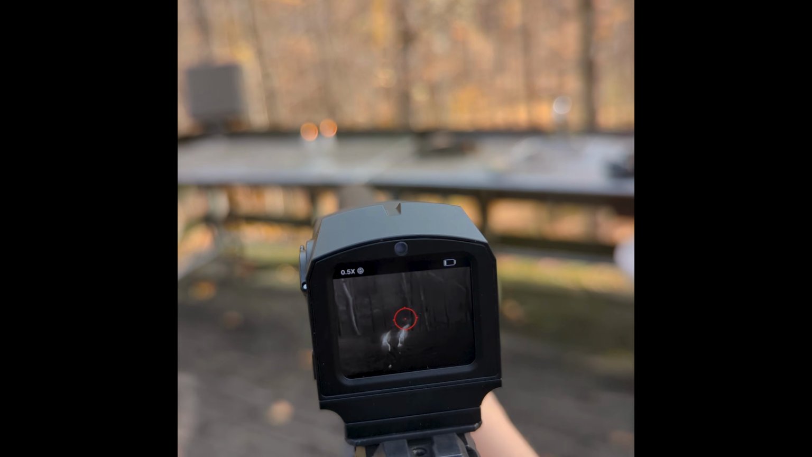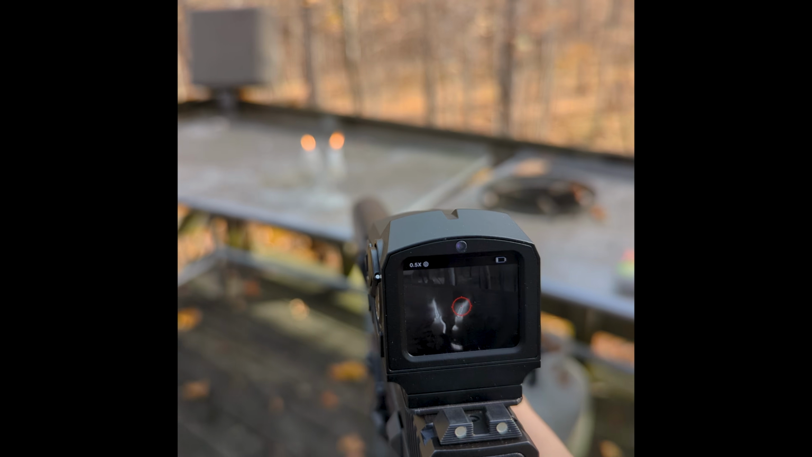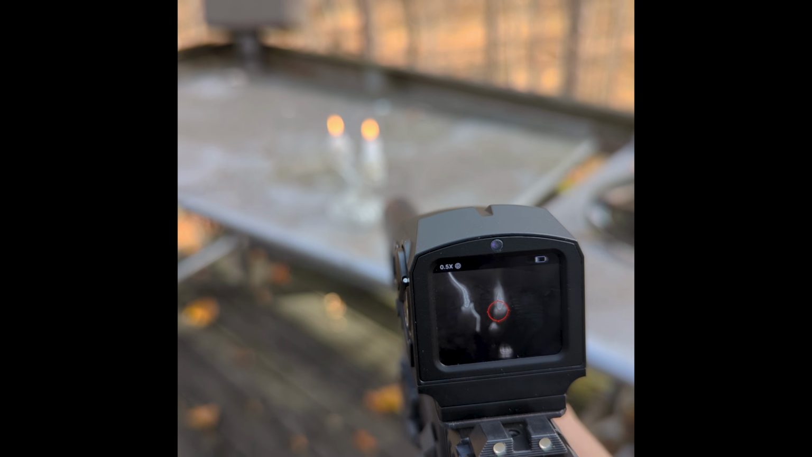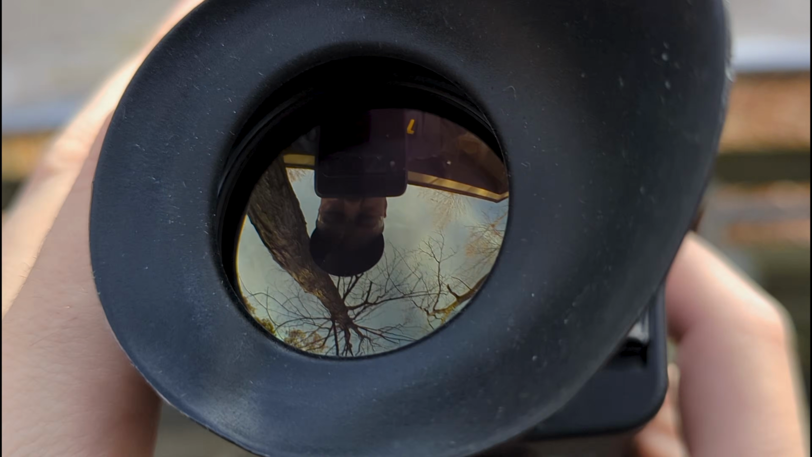But as you get closer, if I can try and keep this in focus, it reaches a certain point where it just quits. All right, so I grabbed my G1A thermal monocular. This is the only other thermal I have on hand, and we'll give this a go. Looking straight into fire, no problem.